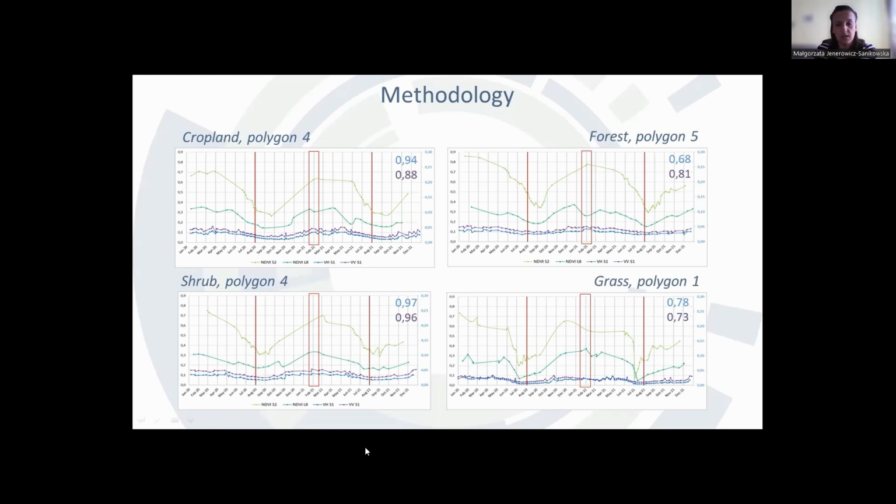red box, I wanted to indicate the time of the heavy rainfall in February 2021, which affects the curves generated based on optical data, while it does not affect the data generated based on radar data. And additionally, we wanted to investigate some disturbance within the course of the curve based on NDVI, especially in the land use land cover class like grassland.